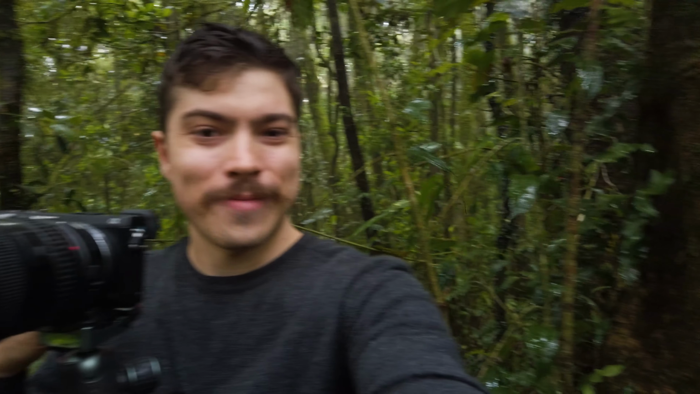So I just went ahead and moved around to the other side of that tree, and I'm in quite the tight spot right now. Behind me I have a tree right here, and I have a bunch of branches pressing against my neck. Honestly, it feels like a bunch of leeches are just about to be crawling all over me. It's not a very fun feeling, but I found a composition that I actually quite like.